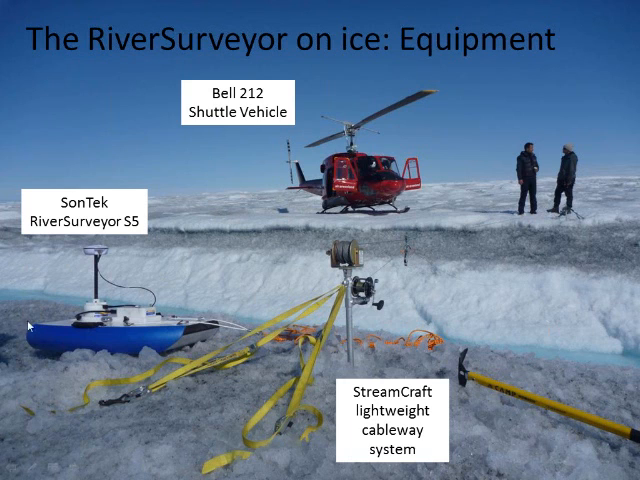Here you have the RiverSurveyor S5 system with your RTK GPS system. The base station for it is just outside of the photograph range here. You have your power communications module with your battery, which supplies power to the system and also houses the GPS and the data telemetry system. So the system just sends that data out over to the user on the bank.